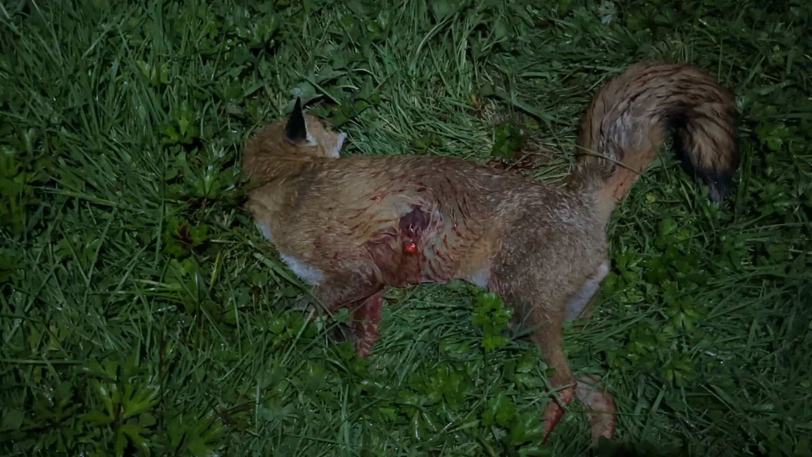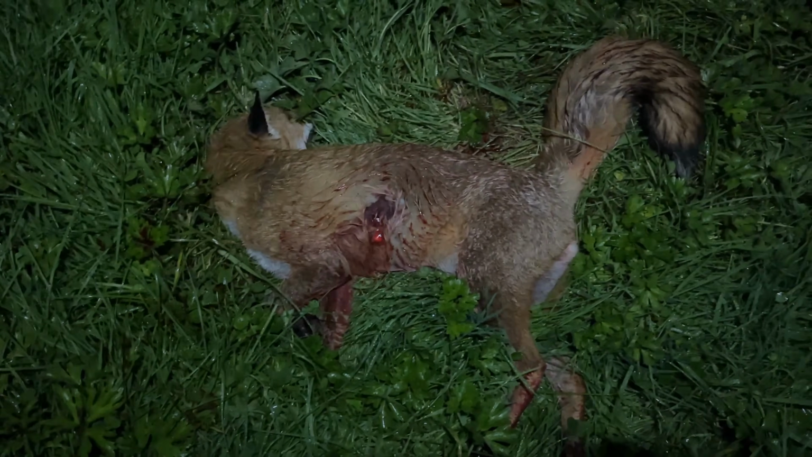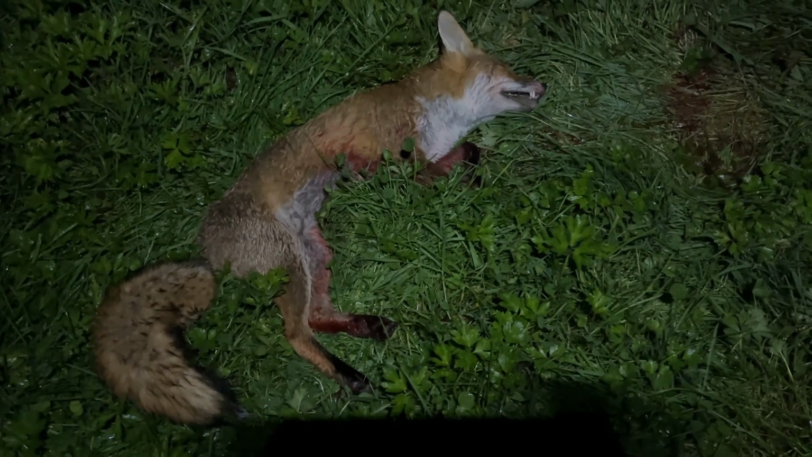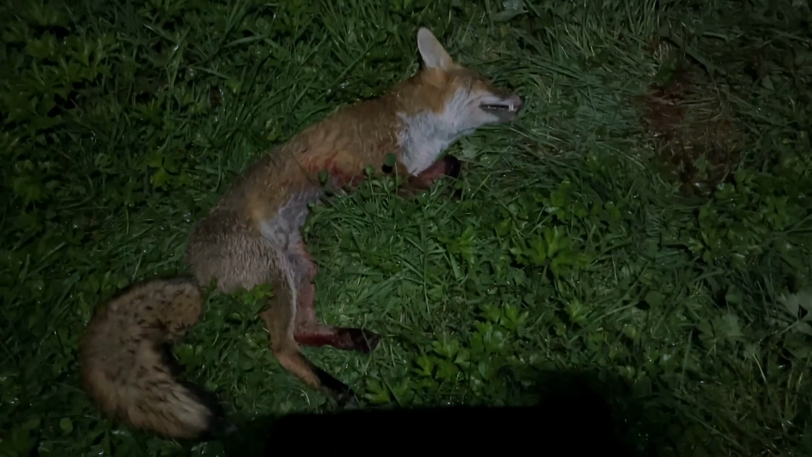So it looks like I might have just drilled that a little bit further back, or it's just gone through at a bit of an angle. That's a dog fox. Yeah, well and truly done and dusted. Result.